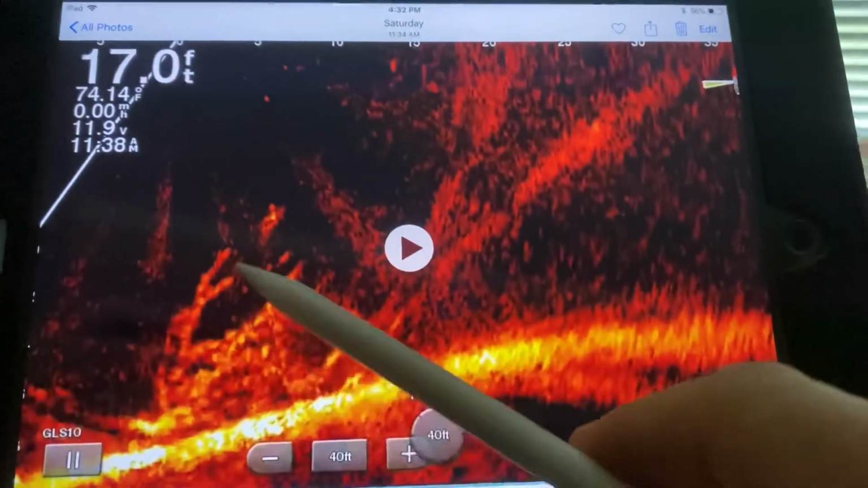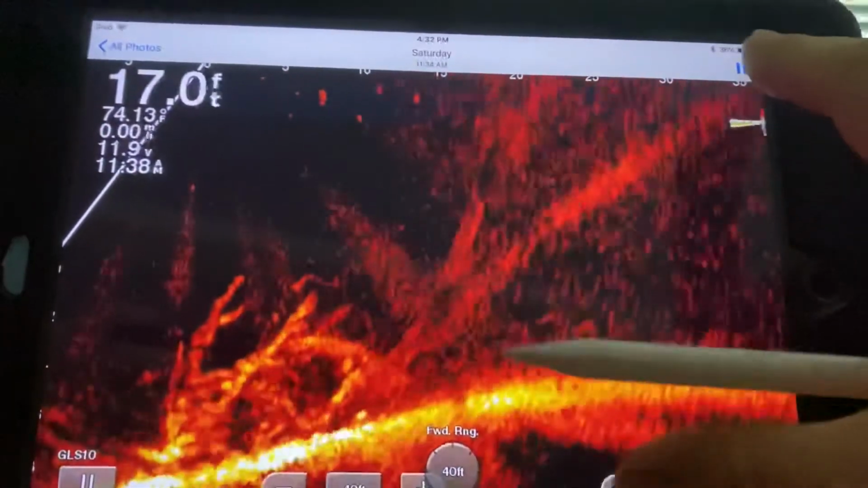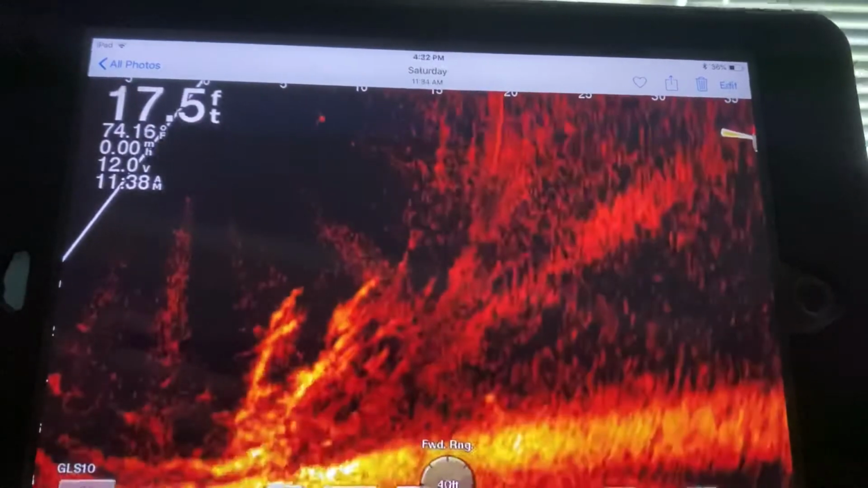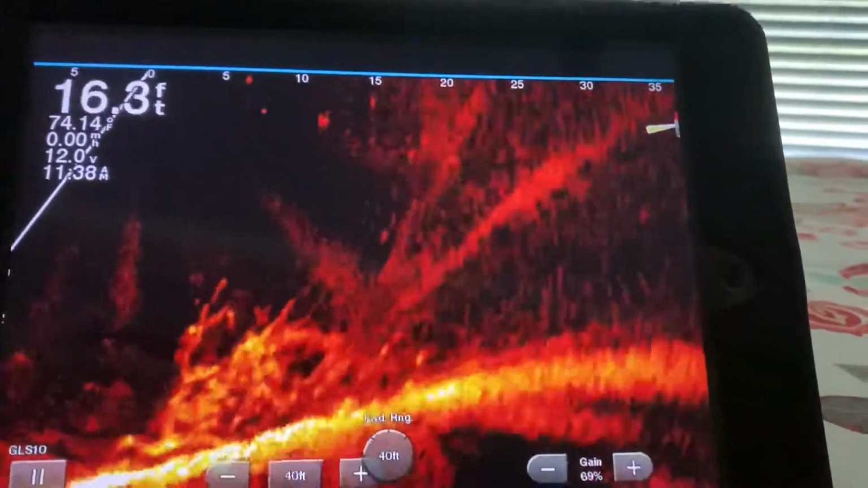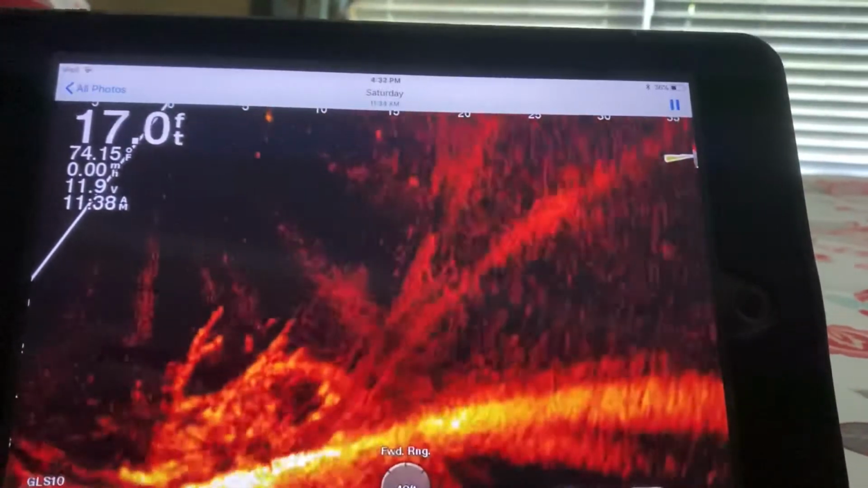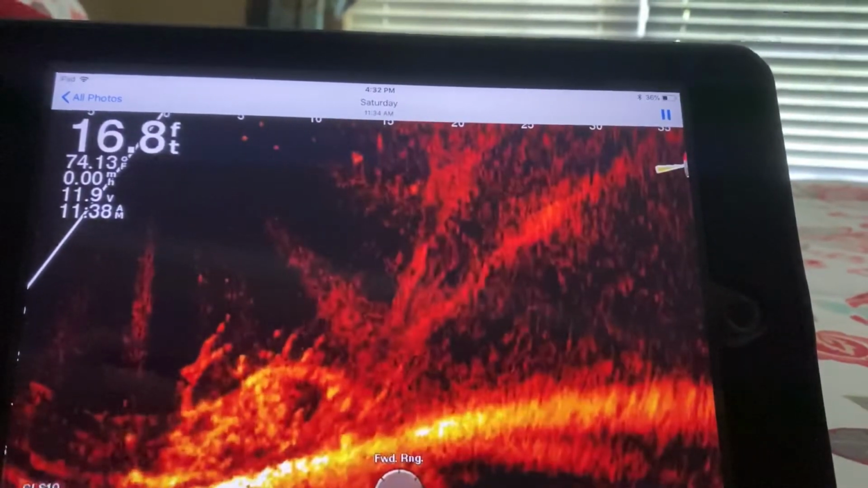Before, whenever I was just leaving my bait still, I wasn't getting any attention, but whenever I started jigging it and moving my bait up and down, it got more attention, and it allowed me to focus more on my bait presentation and my positioning. So you can see here, let me rewind that and let's look at that again. I'm moving my bait up and down right there, and you see that fish come up to my bait and he's eyeing it.